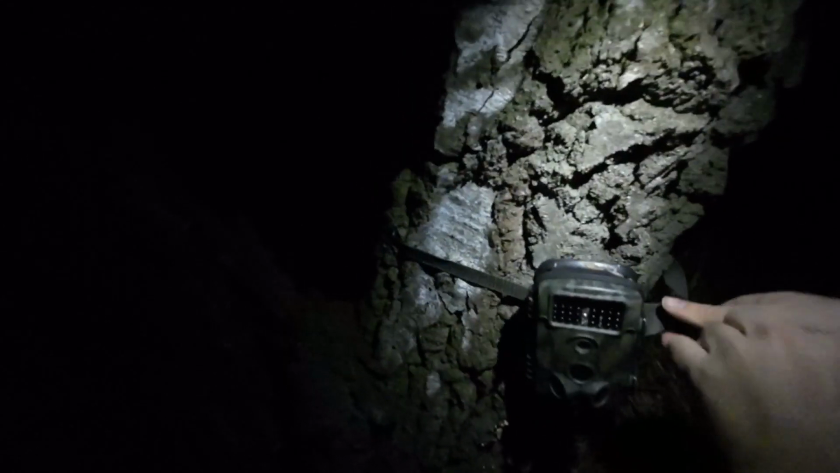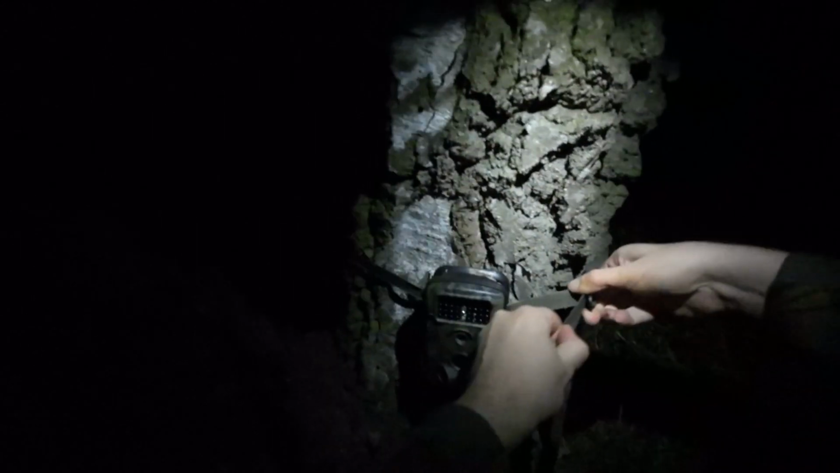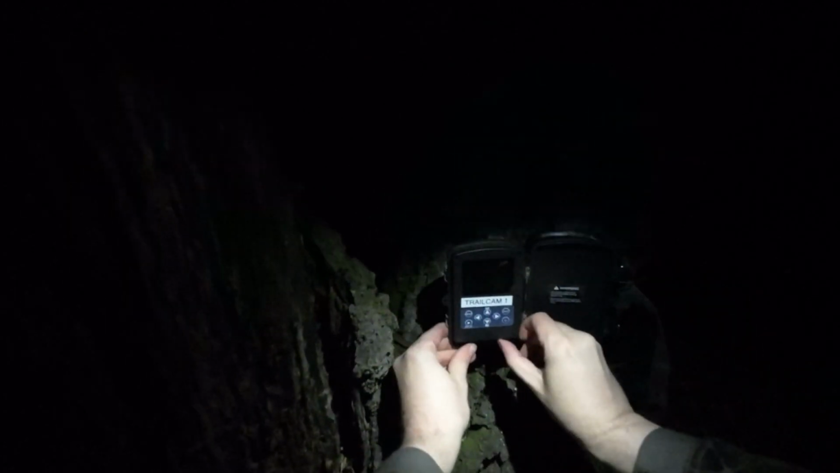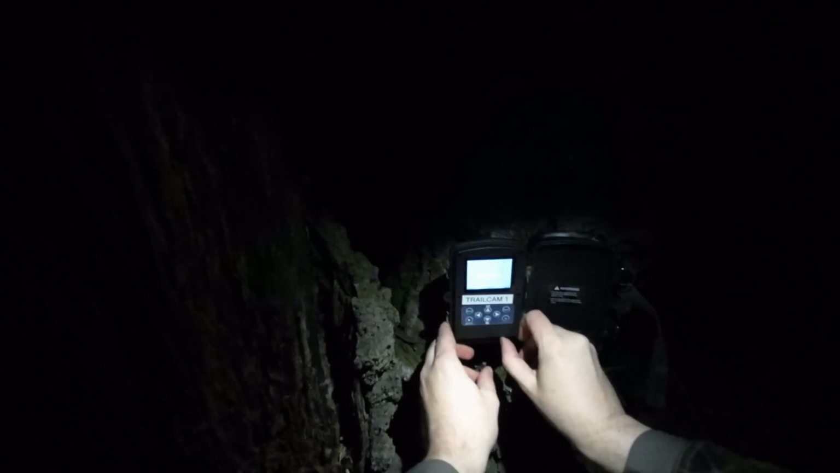So I hope to see him on the wildlife camera tomorrow morning when I pick it back up. This is always so tricky. Okay, it was not too bad. Here we go. This has a good view. And now we need to activate the camera. It turns on, which is always a good sign.